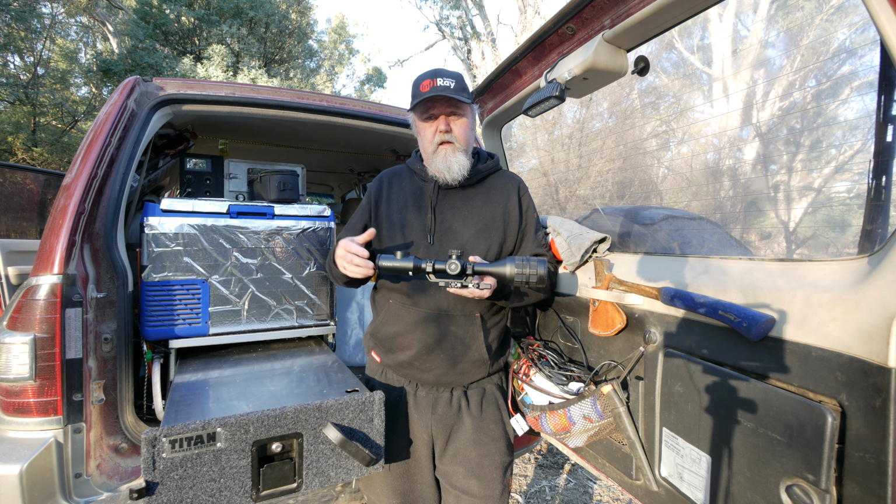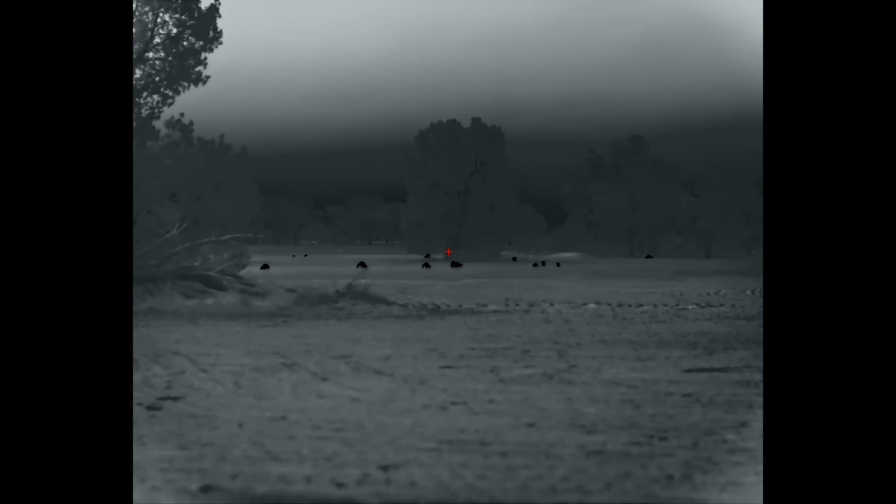It's zeroed. Now, typically I do that at 50 meters. I'll go back to 100 meters, and it normally works out pretty close, but I'll just refine it at 100 meters. And what I'll do is I'll just put the crosshairs about 1 inch low at 100 meters for a 223, and then I've got my standard aim at something: you're an inch high at 100 and you're like an inch low at 200. That seems to be the way I like to set that in.